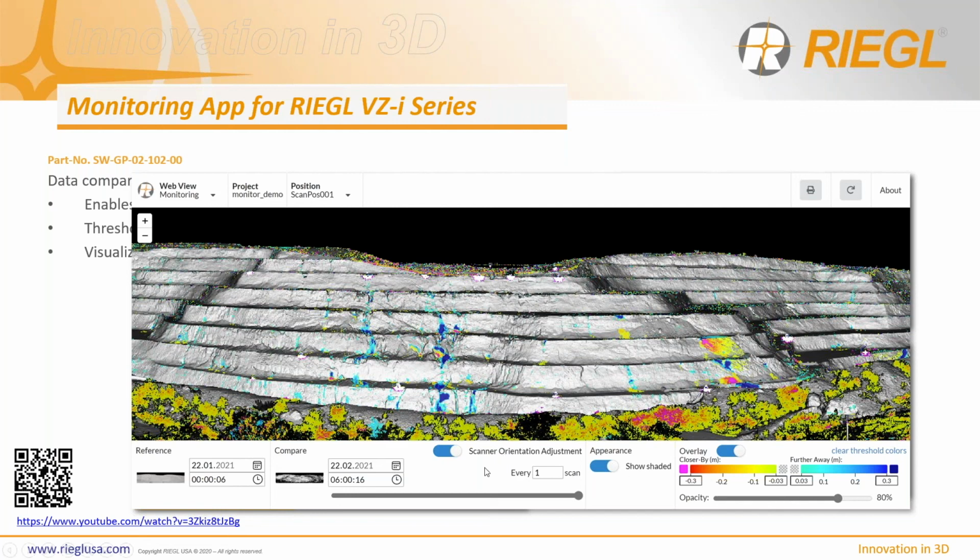What this scanner orientation adjustment does is it allows you to correct the roll, pitch, yaw values if it senses any kind of movement from the original scan, right? So it's brilliant, so you don't get any false information and false detection. Without that, because the scanner is going to move, like I said earlier.